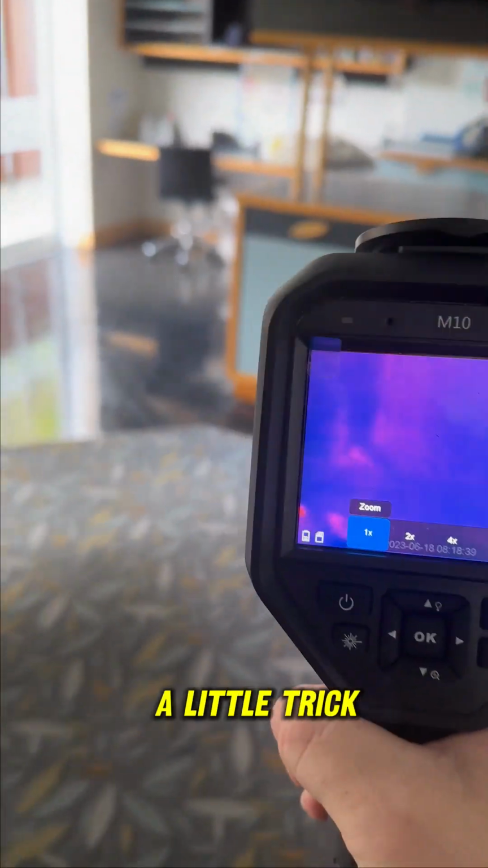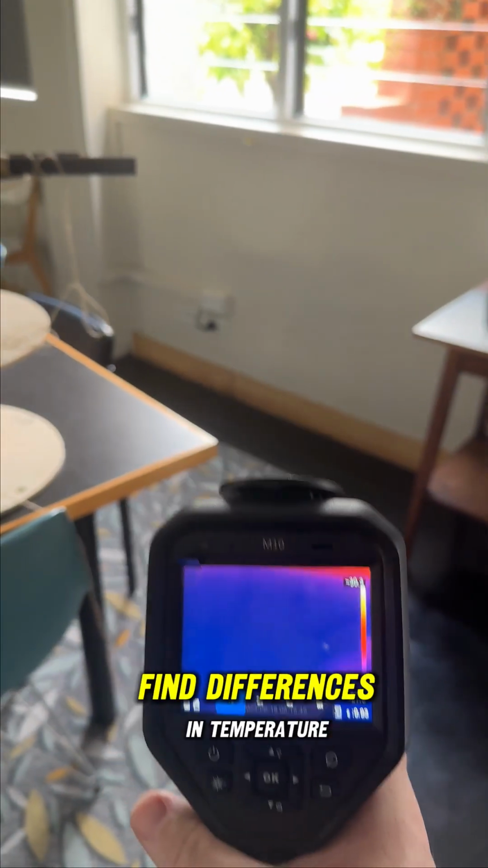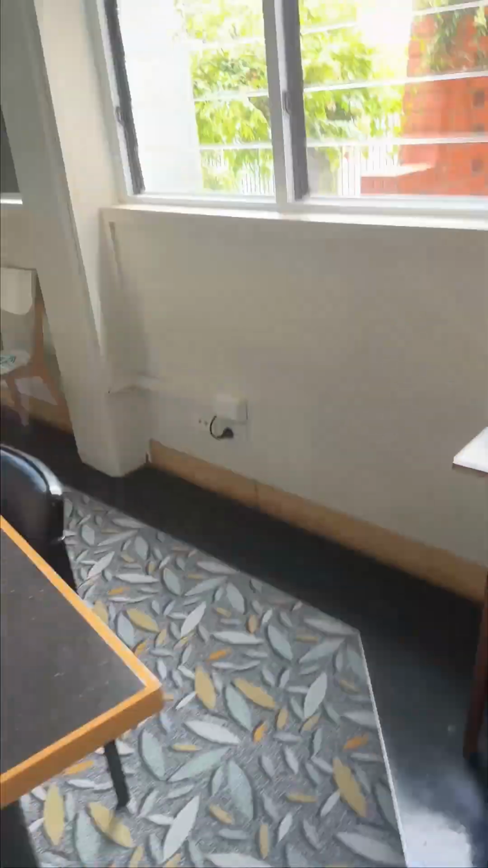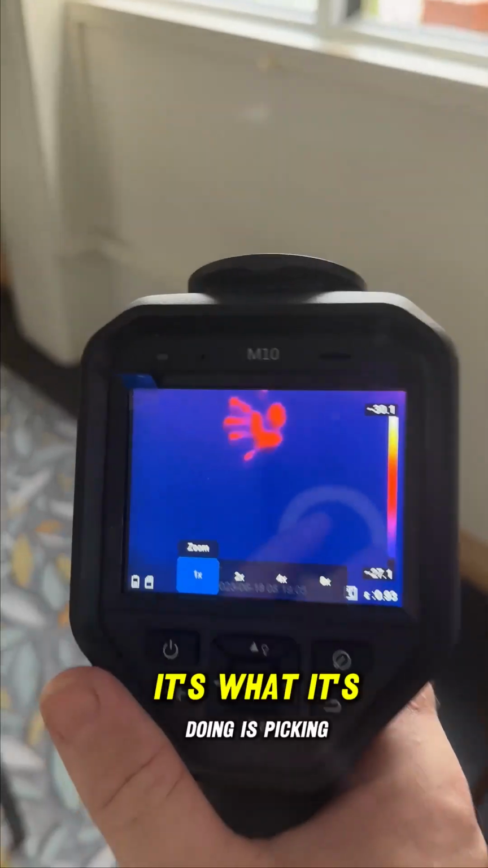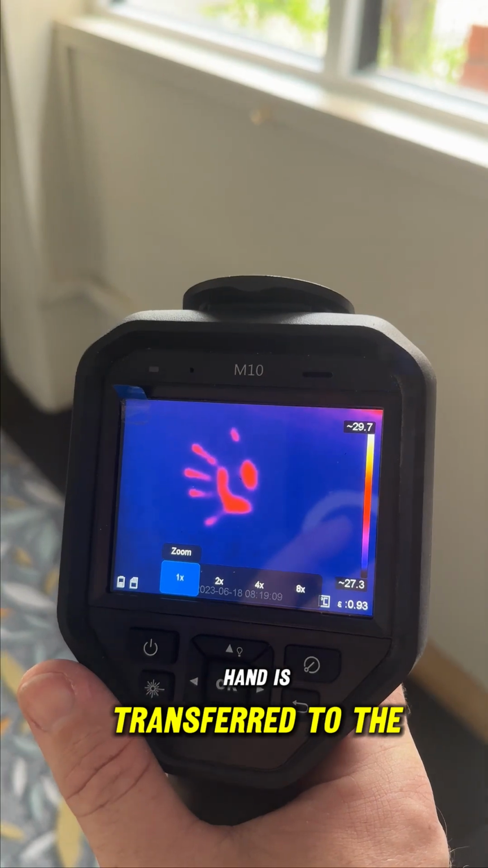Alright, you want to see a little trick? These cameras here find differences in temperature. So if we do the following, we can create a difference in temperature. Just for an example, a few seconds here, same wall. Let's take a look. Beautiful, eh? What it's doing is picking up the surface temperature that my hand has transferred to the wall.